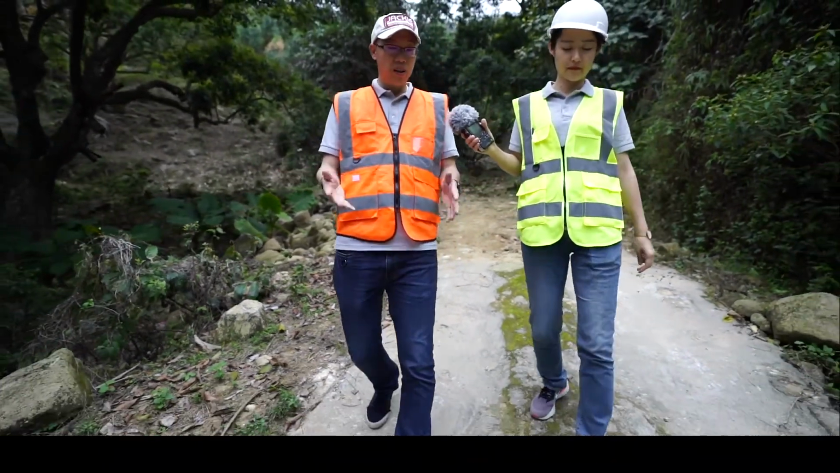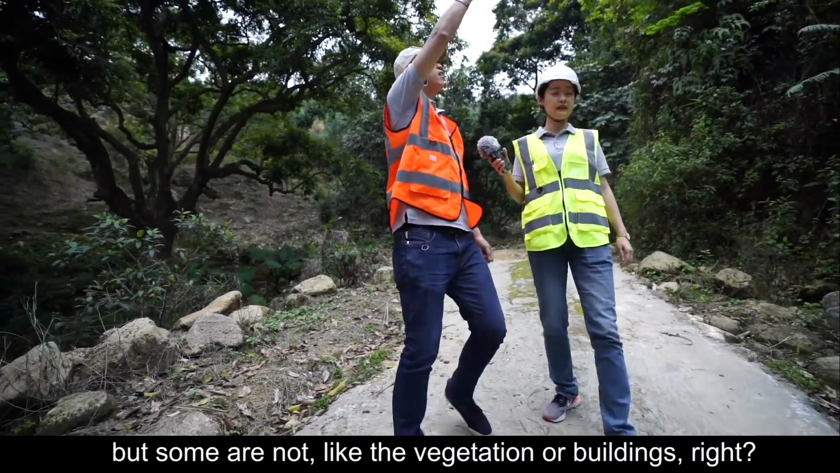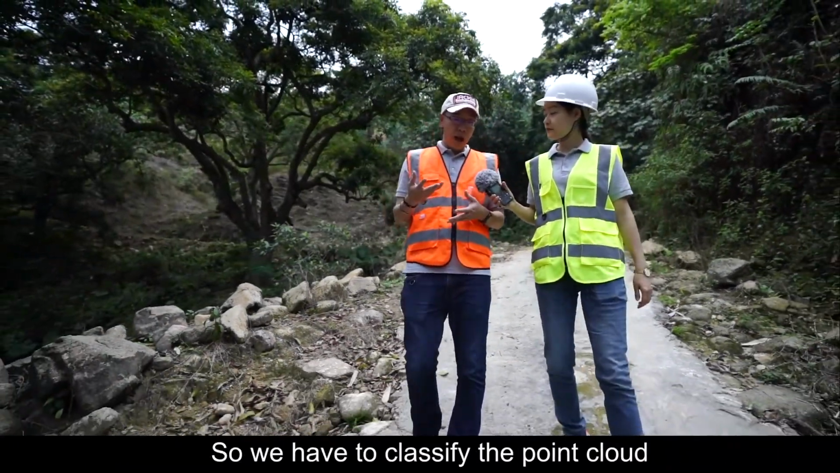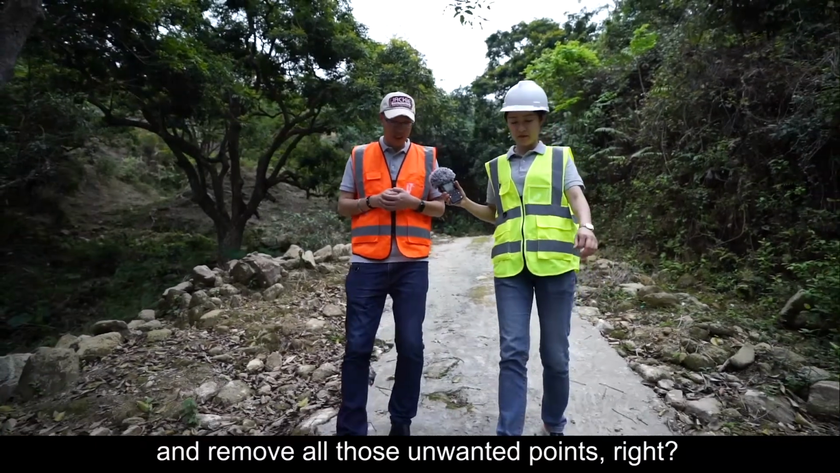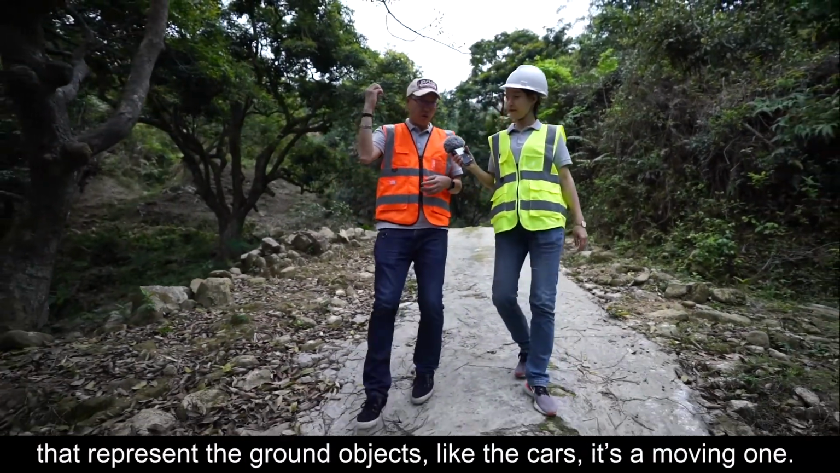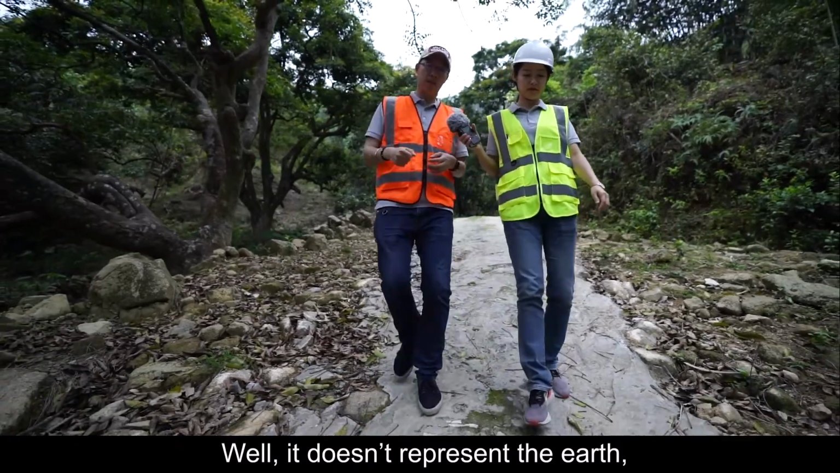Some points are wanted, like the ground points. But some are not, like the vegetation or buildings, right? So we have to classify the point cloud and remove all those unwanted points that represent the ground objects, like the cars, which are moving ones and don't represent the earth.